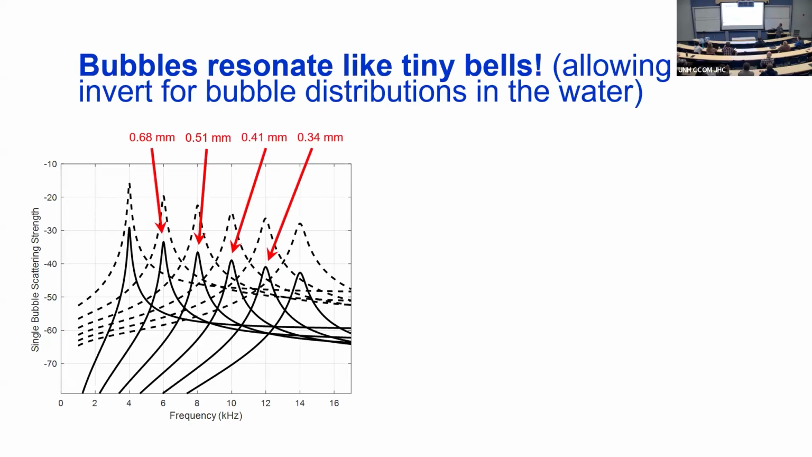If I have a smaller bell, a smaller tuning fork, it resonates at a higher frequency. So now I can see my 8 kilohertz, maybe I had more bubbles at 8 kilohertz. I don't know. Maybe I had fewer bubbles. And maybe out on the ends of the band where I had lower scattering, I had fewer bubbles. So that's exactly what we can do.